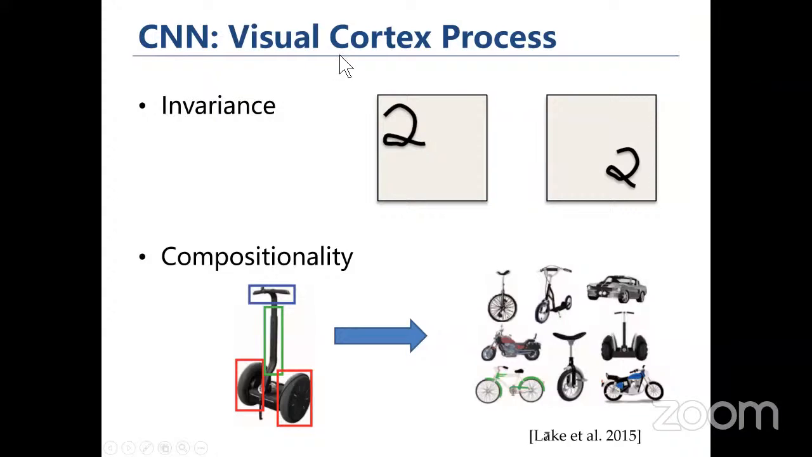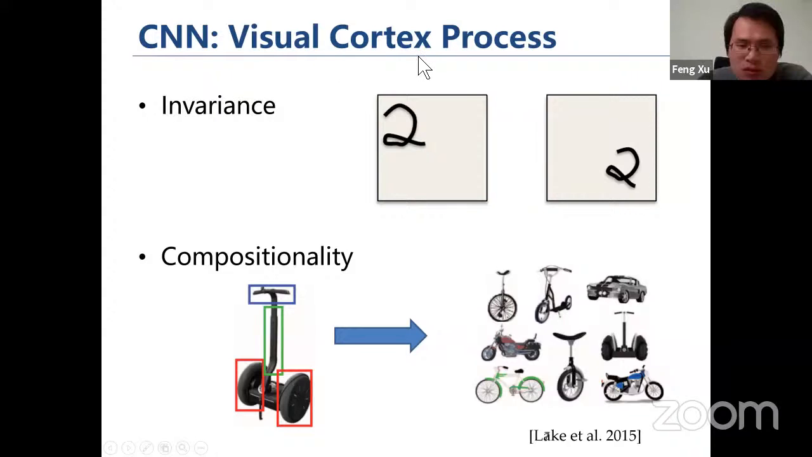For human visual information processing, we can find there are two principles. First is spatial translational invariance. For the same object in a different place, we see the same thing, right?